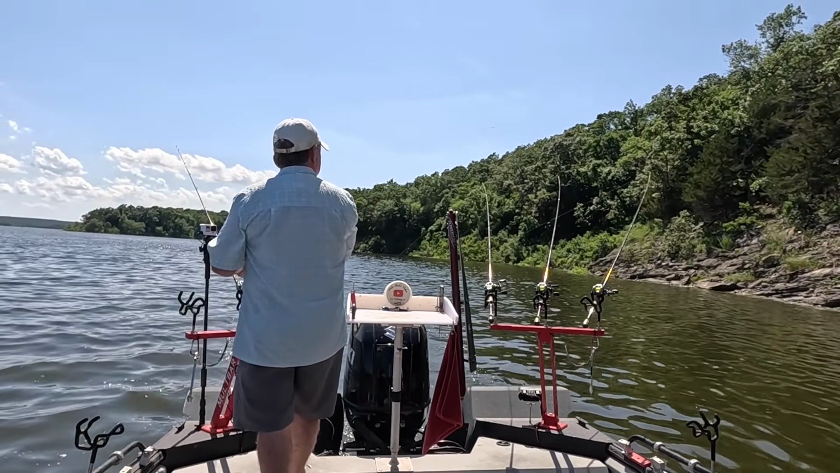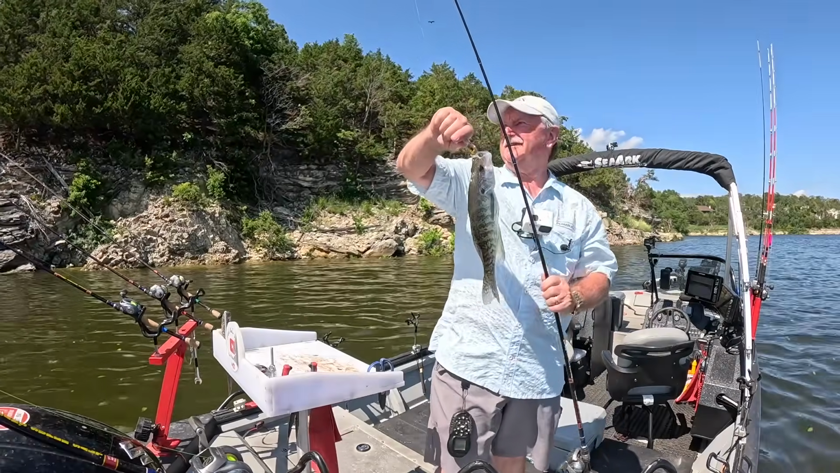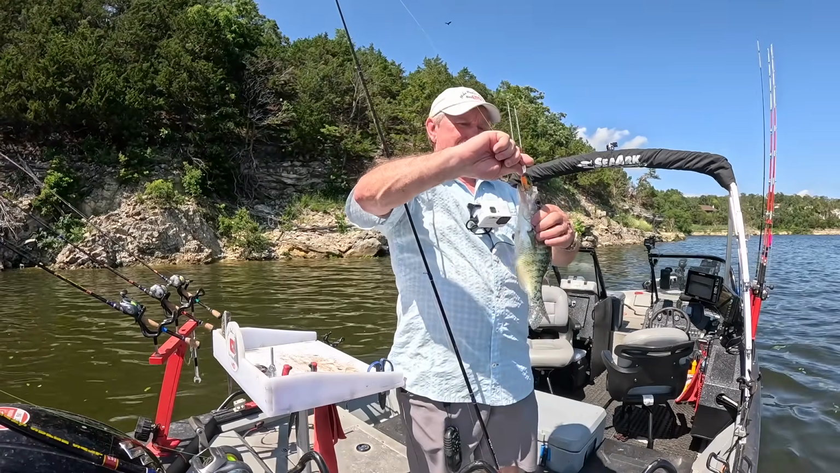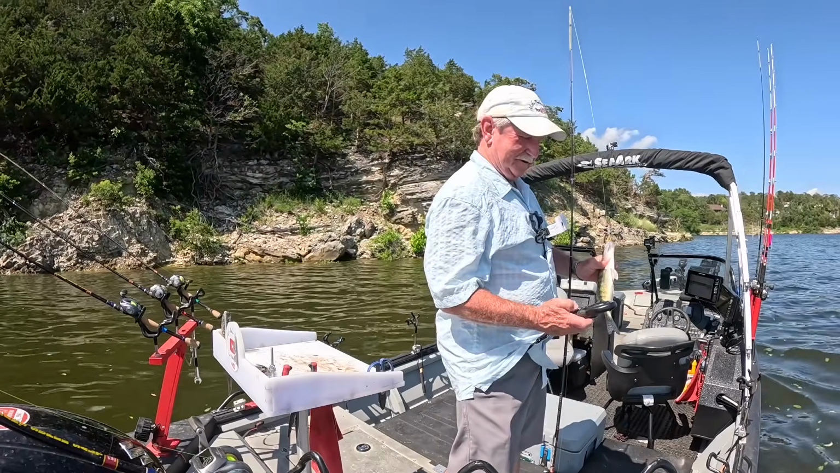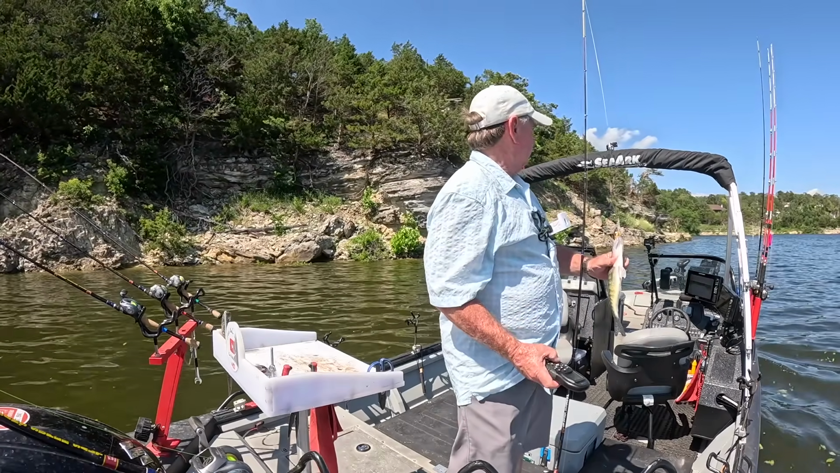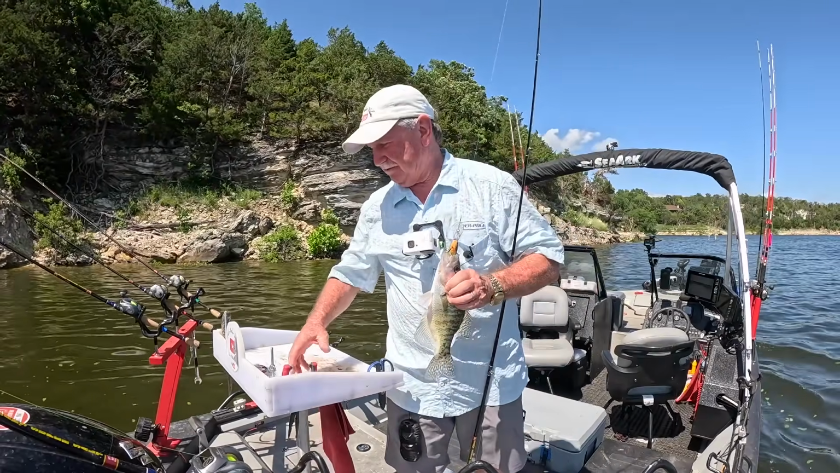There we go. Ah, nice crappie. Yep, it's on the bluegill. I'm going to run into the bank right here. I got up on that edge.